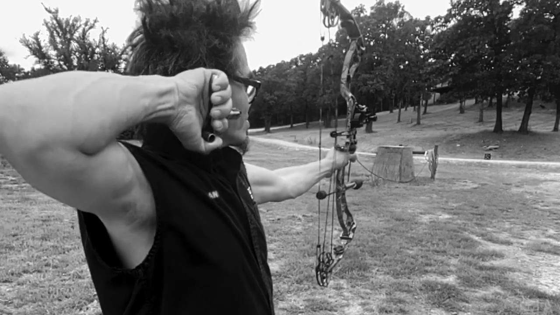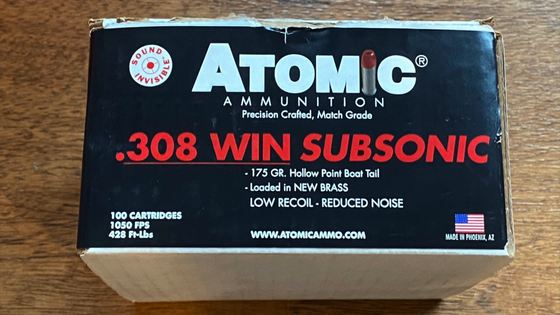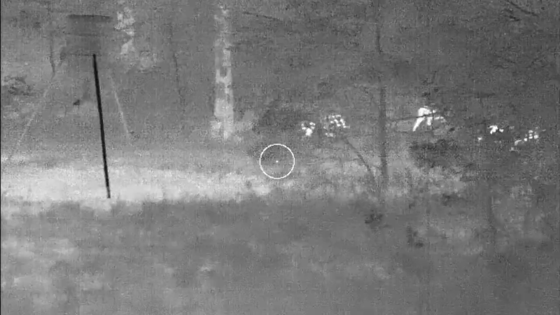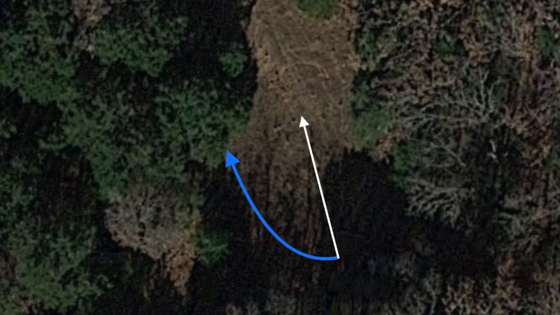Because of our closeness to archery season, I'll be using the landowner's suppressed Tikka T3 in .308 caliber, using Atomic subsonic ammo. I got busted by the hogs on my first hunt. The wind would be blowing from my 5 o'clock, but not directly into the open field. I was hoping the Ozonics would cover my scent. You will never be able to beat a hog's nose.